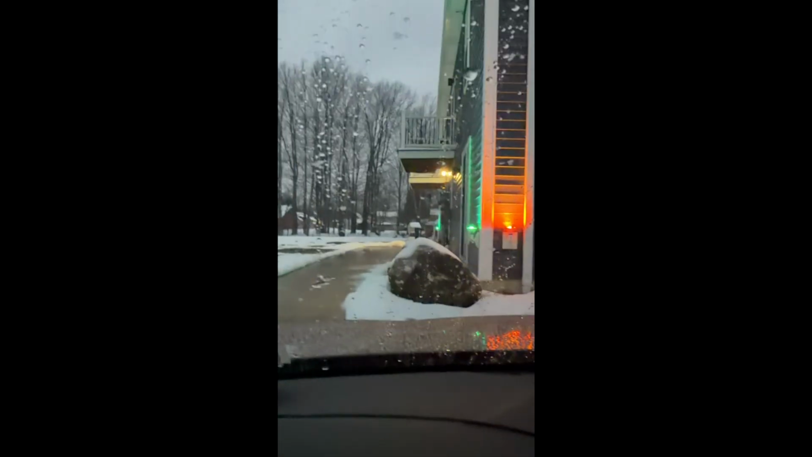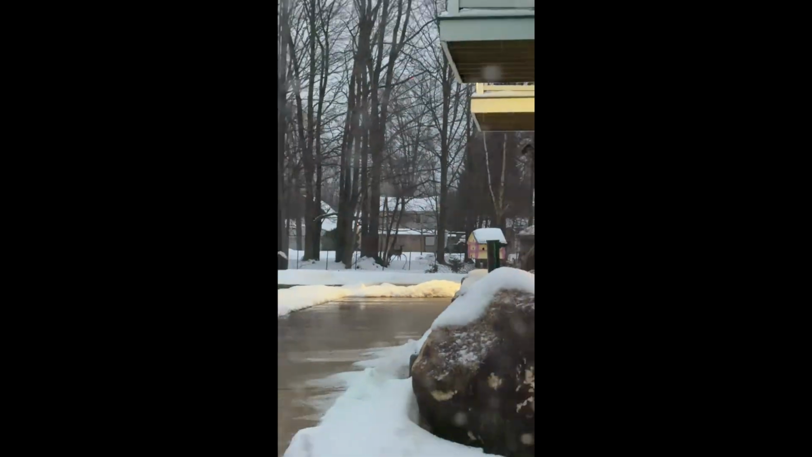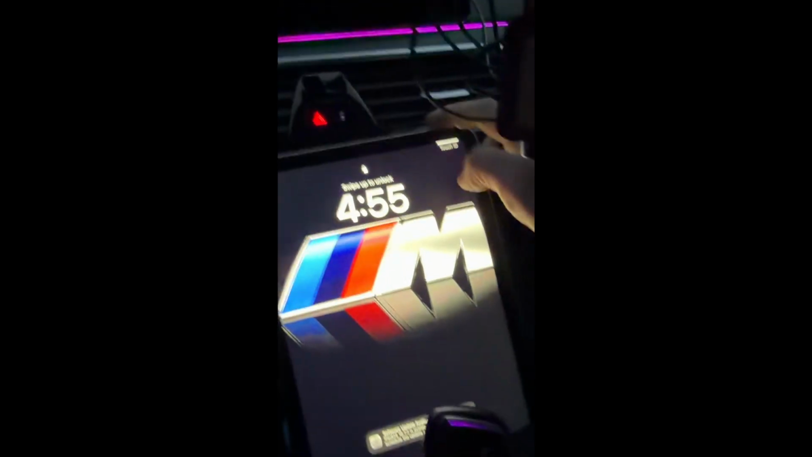But because I've got these bright spotlights in front of me, it's not quite targeting that deer as much as I would have liked it to, but that is perfect. Like you can clearly see right there. Anyway, okay, so to hook this thing up, I need to unlock my iPad here.